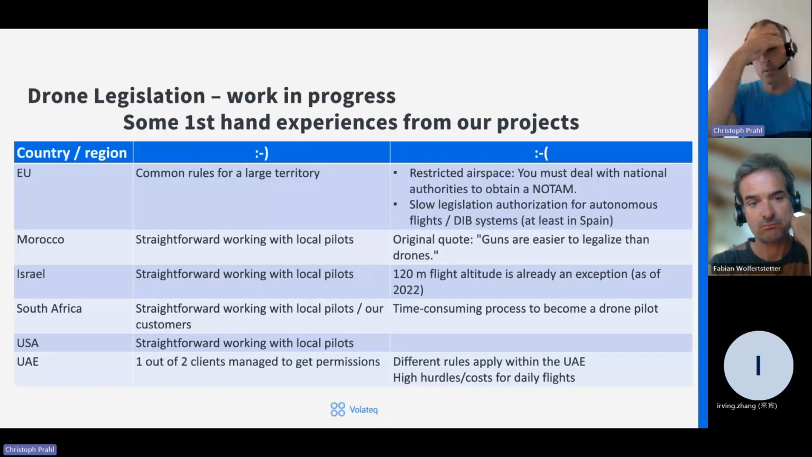I also want to provide some information on our experience with drone legislation, because we have been active in many countries, among others in the European Union, Morocco, Israel, South Africa, USA, and UAE, United Arab Emirates.